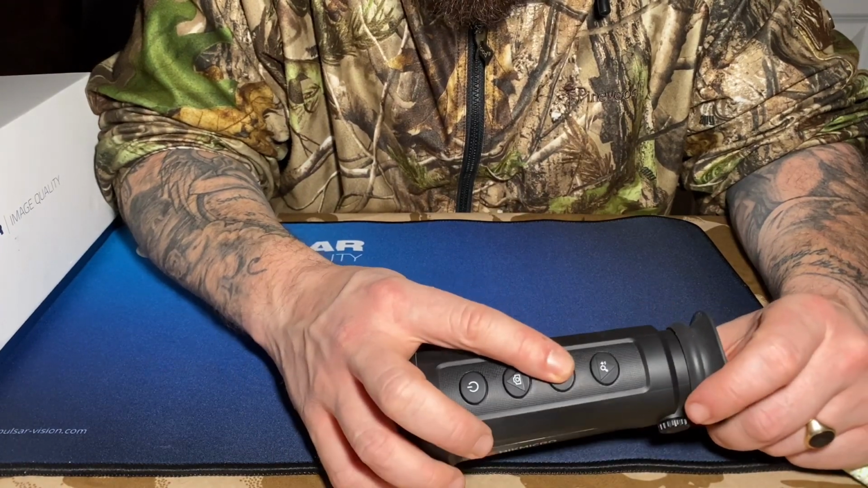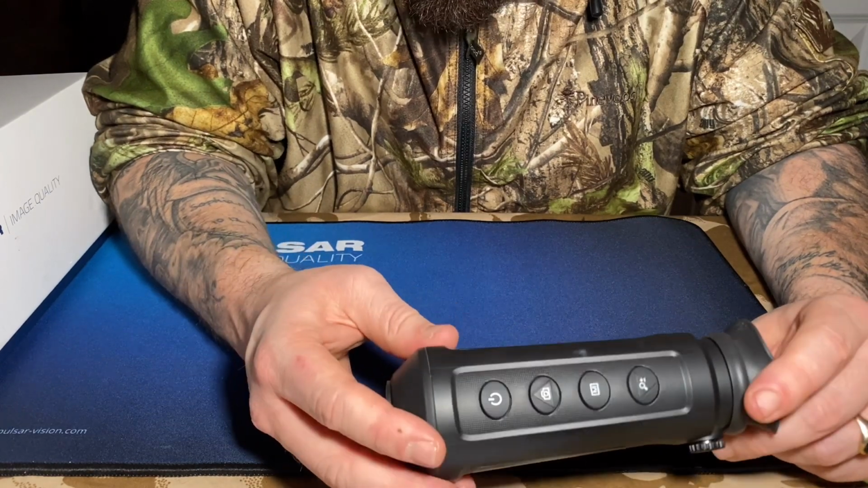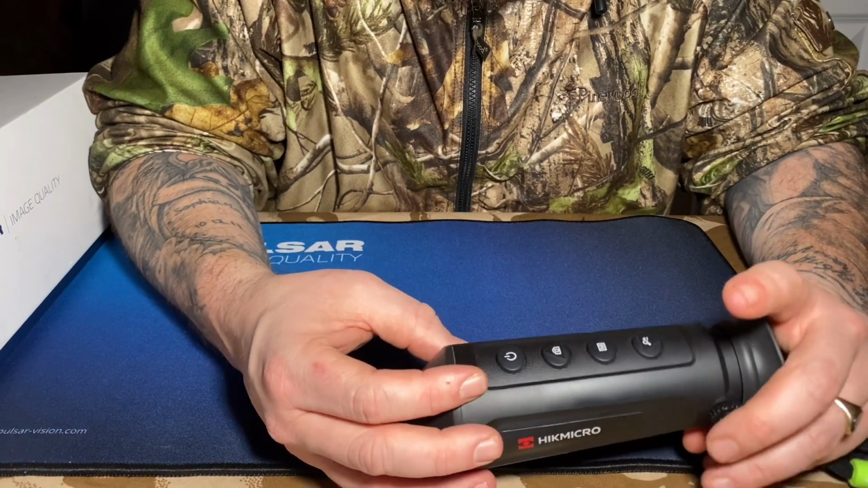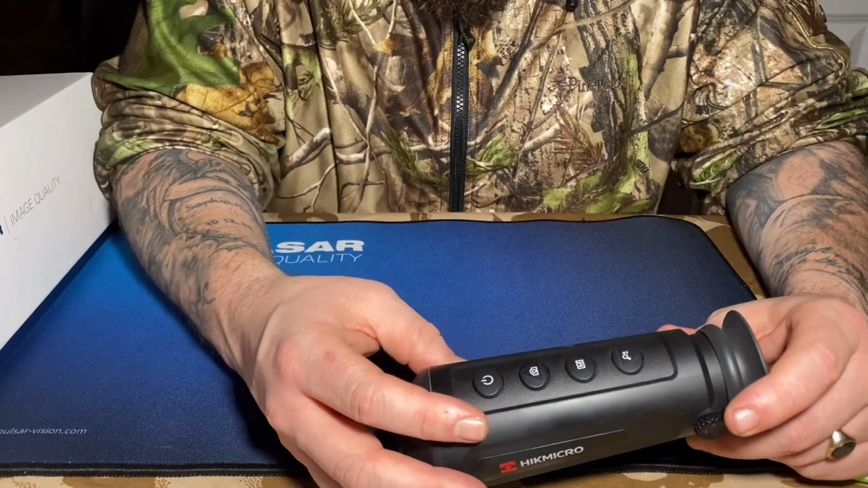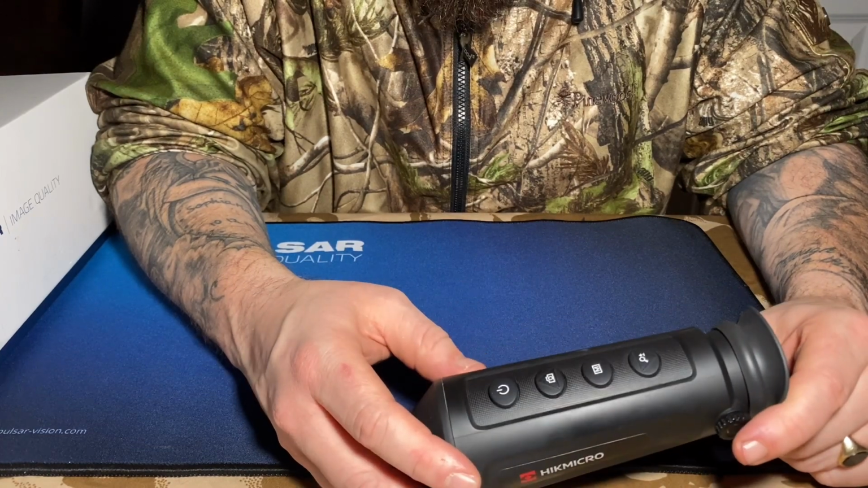And then you have the menu button here. Lots of different features in there. You've got the color palettes. Because it's got internal Wi-Fi, you can turn that on or off. And then zoom. I think it's 4 times zoom on this one. Correct me if I'm wrong, but just from memory, I think that's what it is. Obviously, the more you zoom in, the clarity of the image is going to degrade. It's not going to be as good, but you can't go wrong.